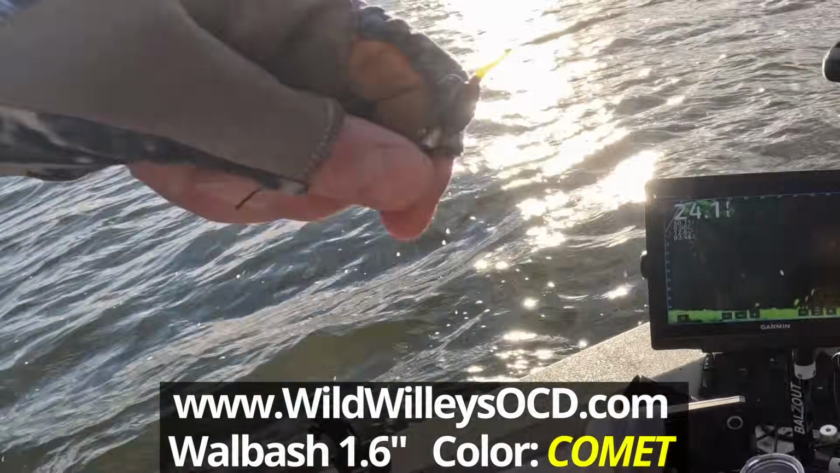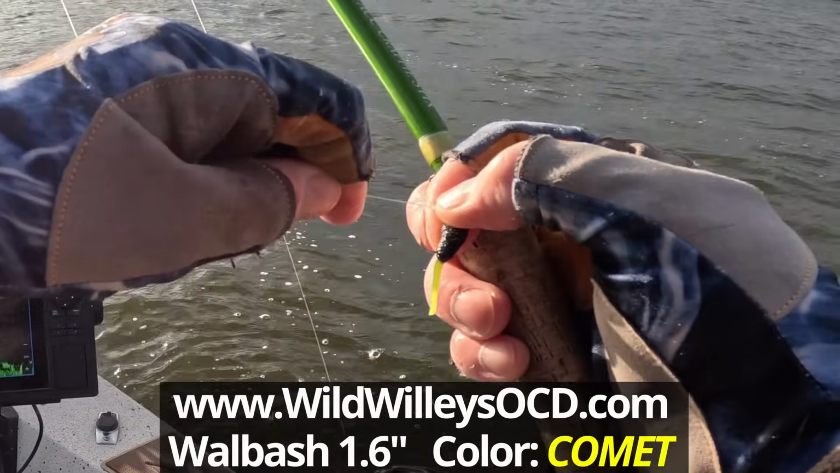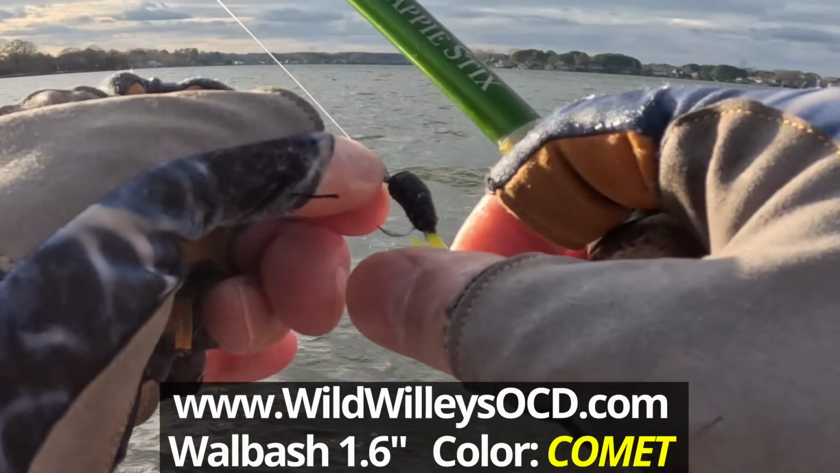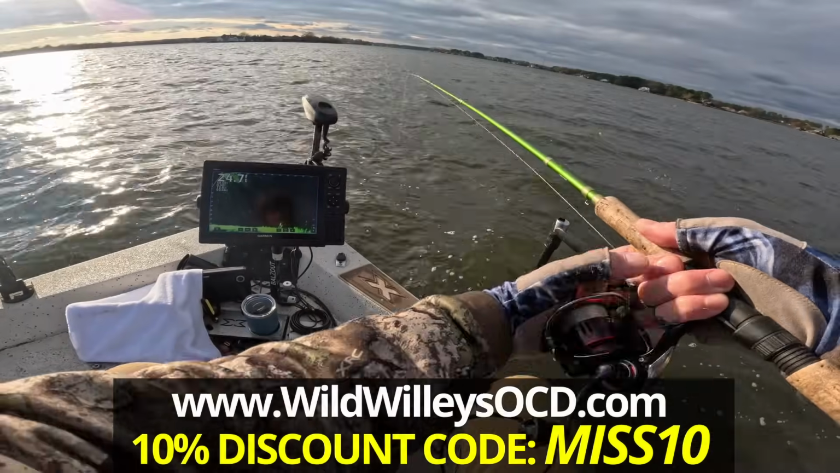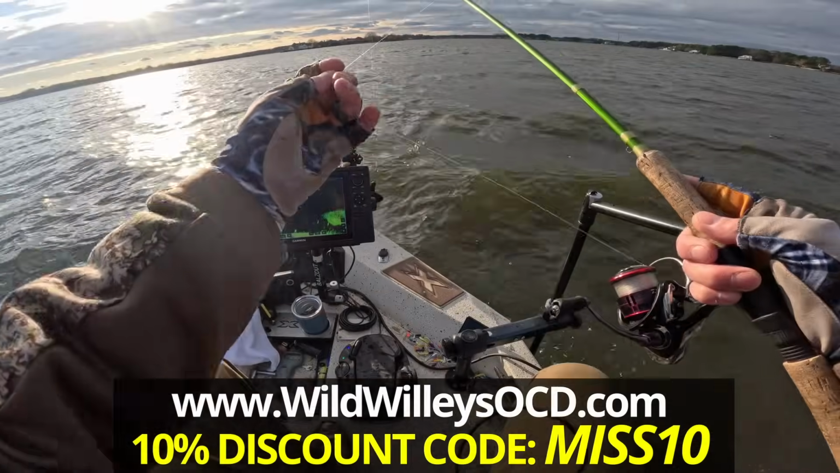So I changed up to the Wabash, which is a 1.6 inch soft plastic bait by Wild Willey's OCD, and I pinched off the little V-tail, so that's even more finesse.